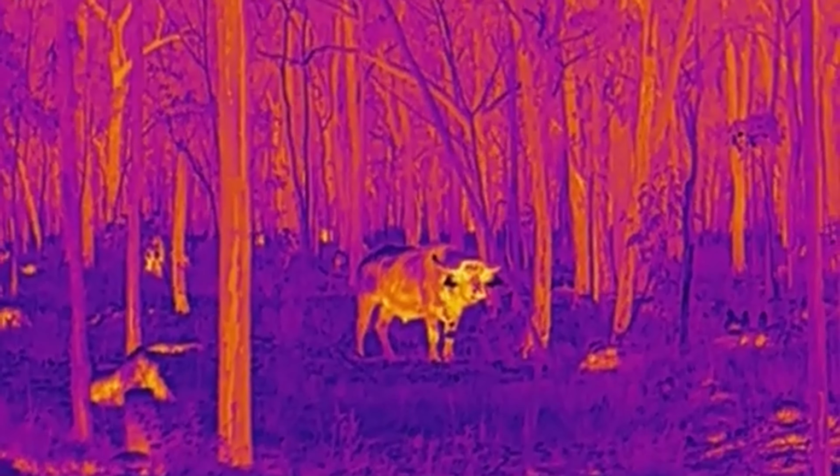In this footage, I'm just doing a quick scan around, making sure there's no other buffalo behind me that I haven't seen, just to be on the safe side, because I've been concentrating on the buffalo in front of me for a few minutes.